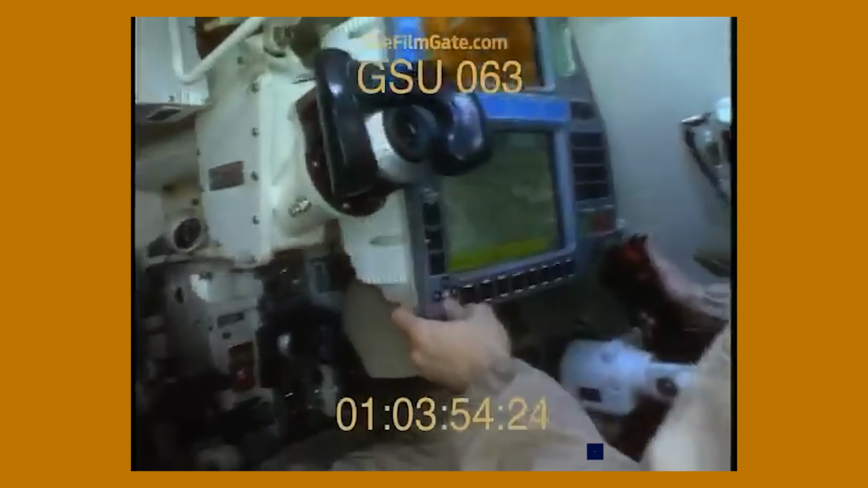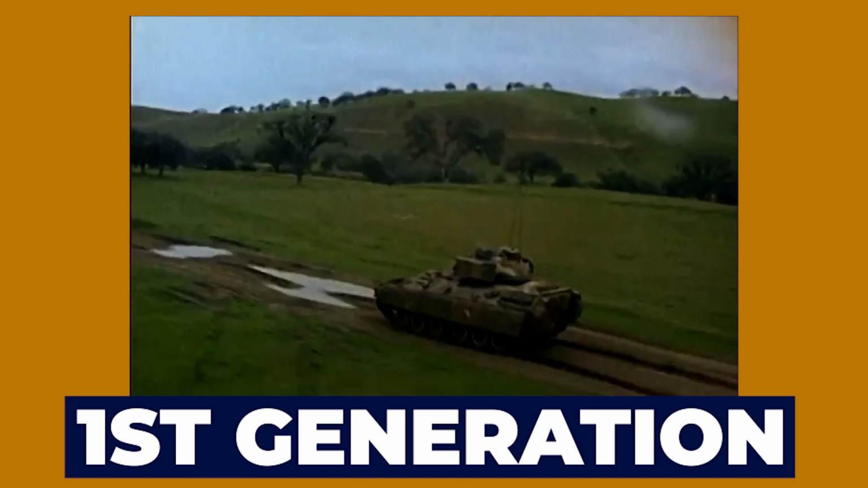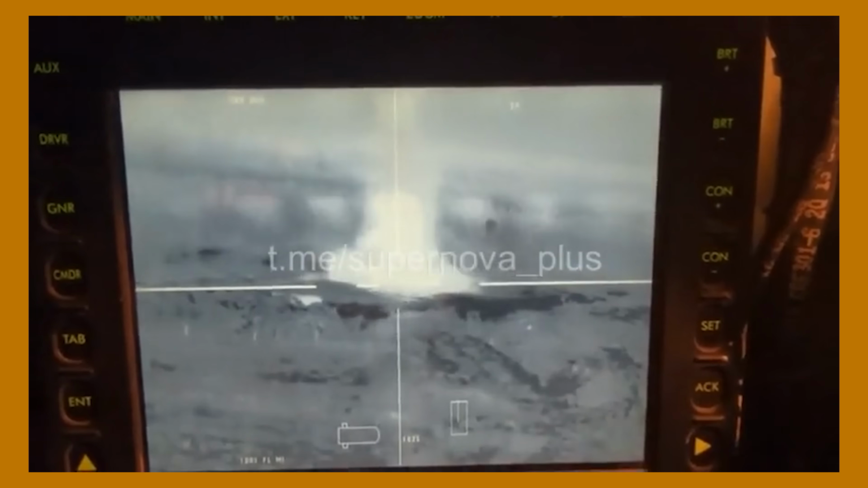The actual sights on those earlier American vehicles were all different, like the VSG-2 for tanks and VAS-5 for Bradleys, but they all fell into the category of first-generation thermals. By the mid-90s, second generation started popping up, and these had better resolution and visual range. When I say resolution here, I mean both the literal resolution of the screen you're looking at, but also the thermal resolution. Thermal resolution refers to how small the differences in temperature an imager can detect, which just gives off an overall clearer picture. Now, instead of just a blob, you can actually see that what you're looking at is a vehicle with details for visual identification.